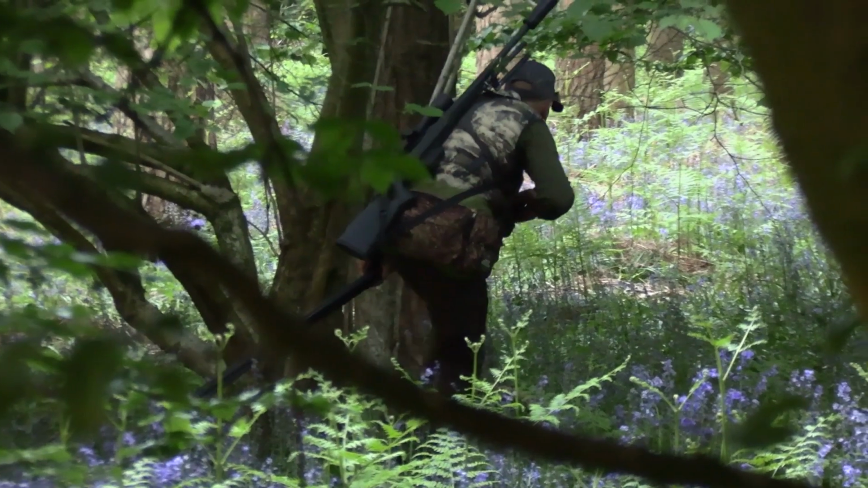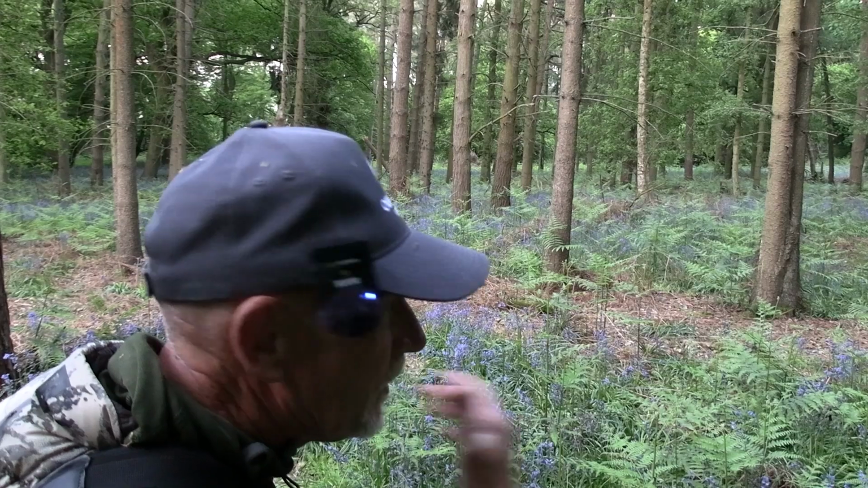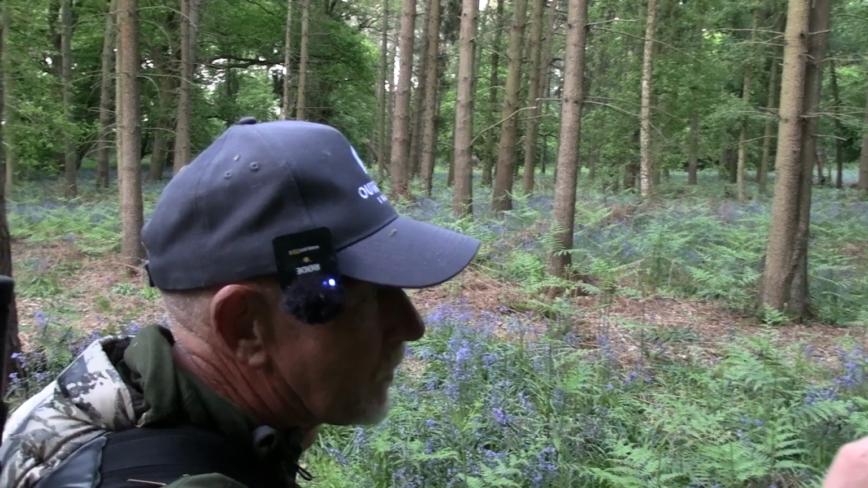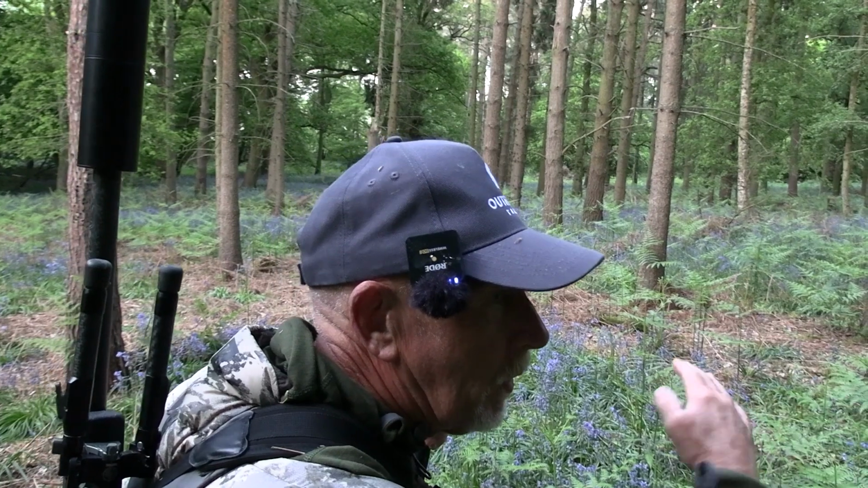Quite a very dry carpet of leaves here, which is making quite a bit of noise, so there is actually a quad access track just in front of us. So I'm going to get on the track, and I'll be able to walk a lot quieter through the wood.